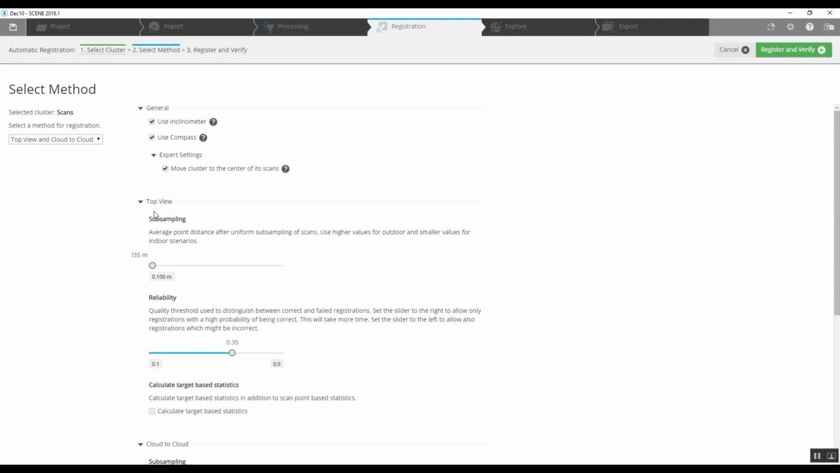Again, top view and cloud to cloud is a registration method where the scene software looks first down at all of the scans, looks for common geometry, the building corners, walls, maybe it's furniture or equipment, turns each of the scans 1 to 2, 2 to 3, 3 to 4, and matches up that geometry to put the scans in what it thinks is their proper place.